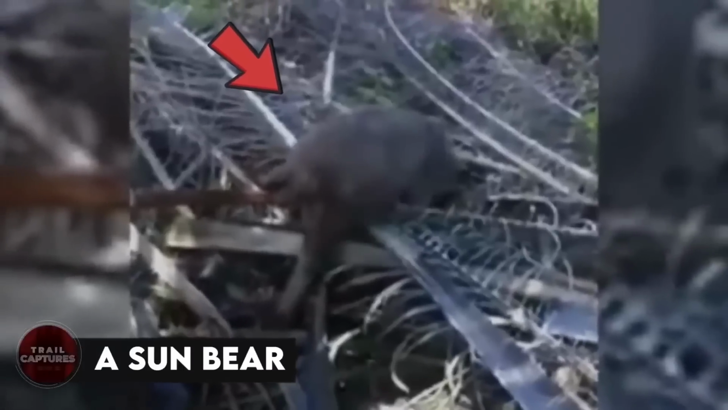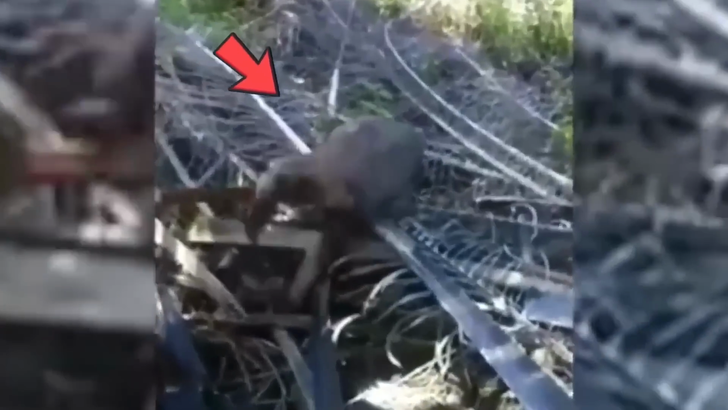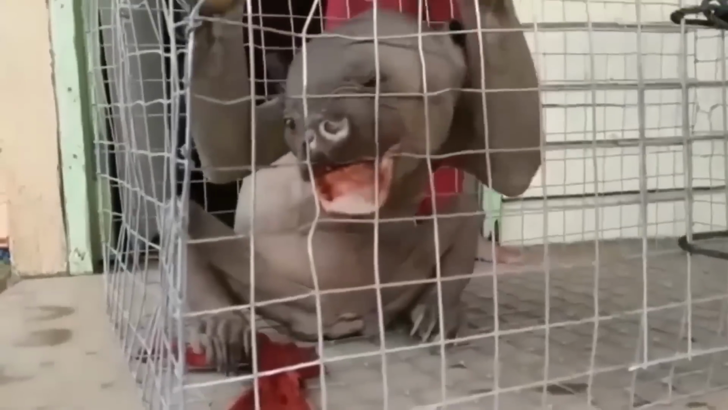A sun bear. In January 2021, a clip went viral which showed a weird hairless creature crawling up to things in the jungle. As much as it creeped people out, it also alerted the authorities who began the search for it. And after months and months of search, they actually did find it. Though the bear was in pretty rough condition, he was scared and weak and had to be kept in a cage before he was transferred to somewhere safe and where he can be taken care of.